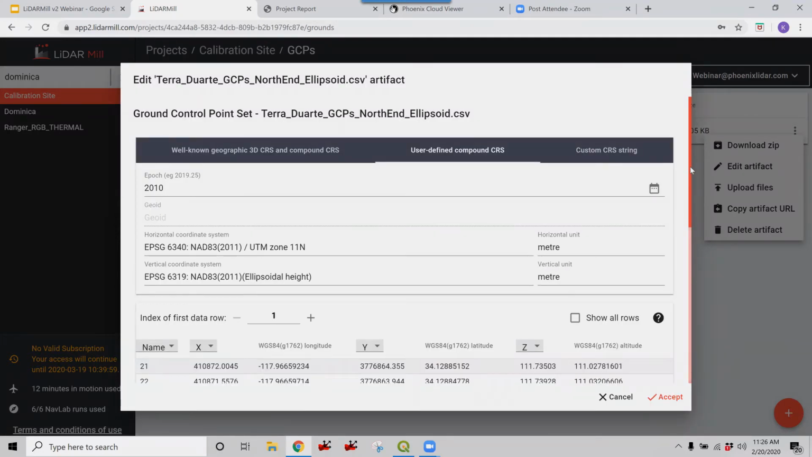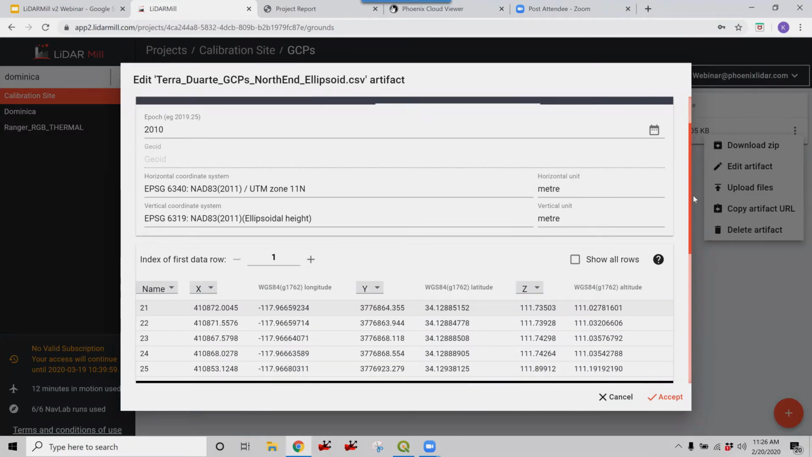Okay, so once you load in a GCP file, now it's time to configure your coordinate reference system. Here we're using NAD83 2011 datum, UTM 11 north projection. We have our units in meters, and all of our observations are in ellipsoidal height.